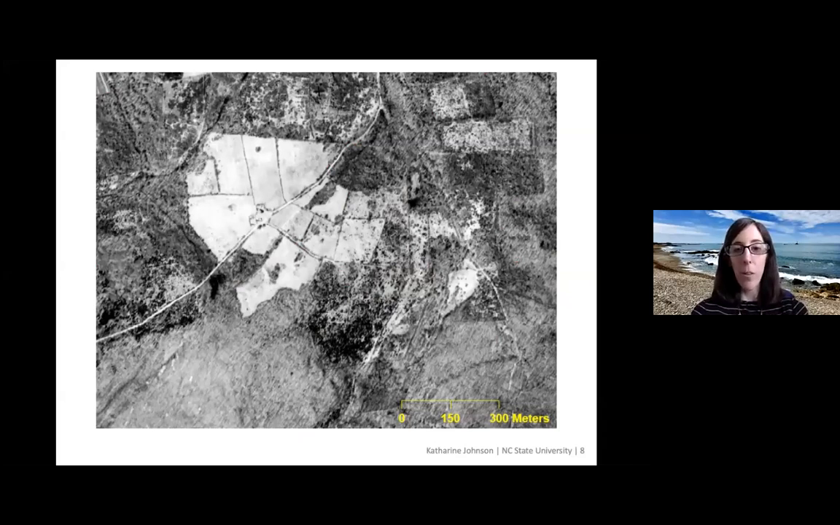You can see the buildings, you can see the cleared fields, and then some of the other fields that are successional, with, I think, white pine being the species that comes in first in Connecticut, maybe most of southern New England. So it's really cool to be able to compare that area with historical aerial photography.